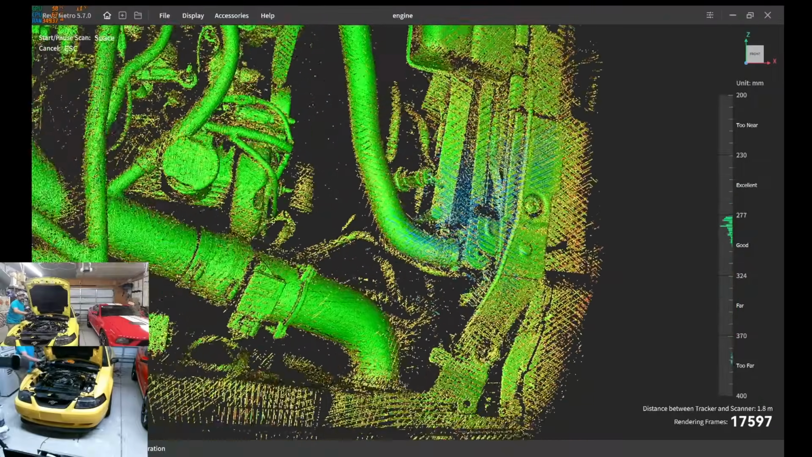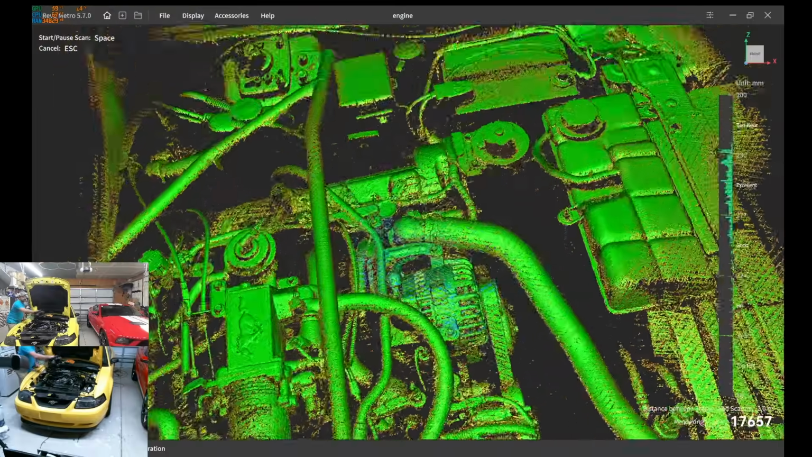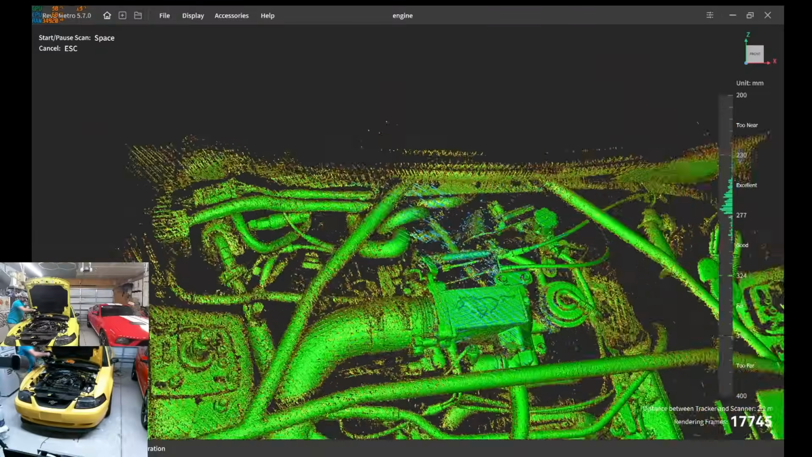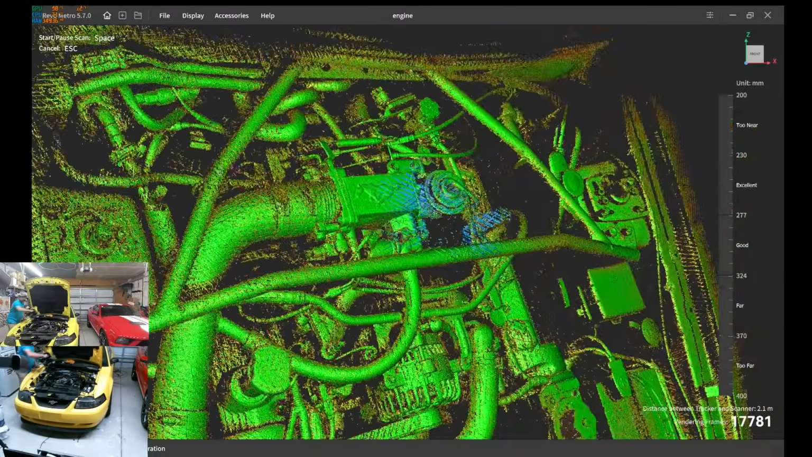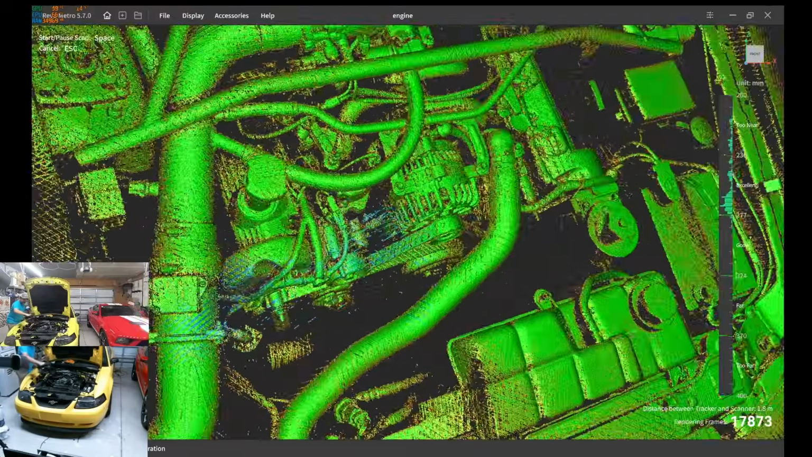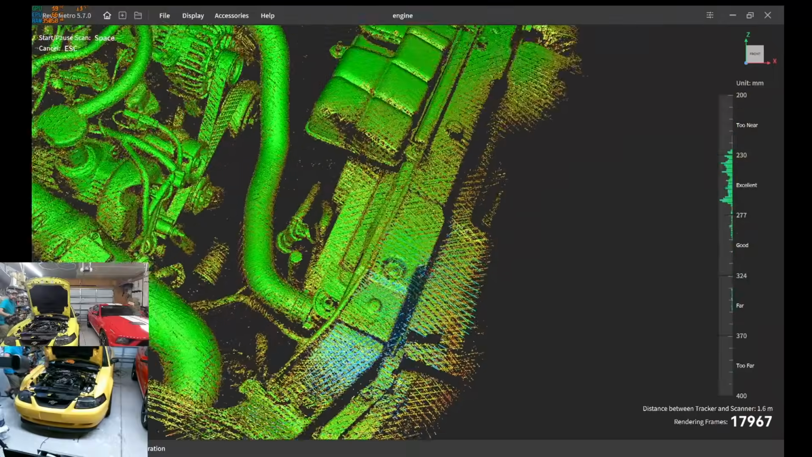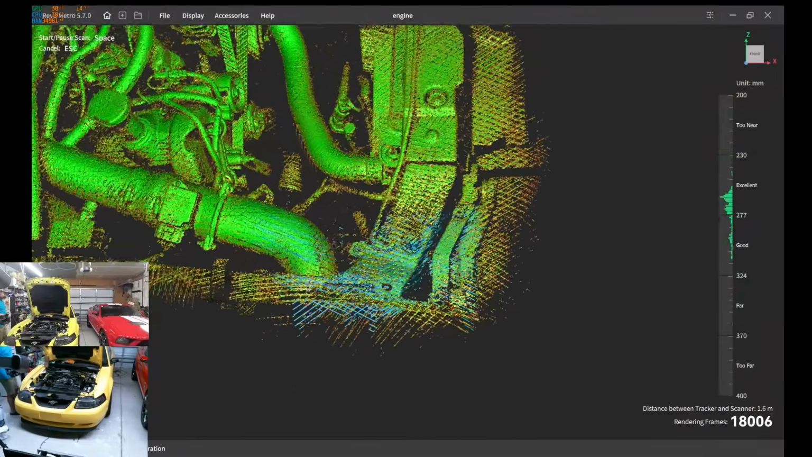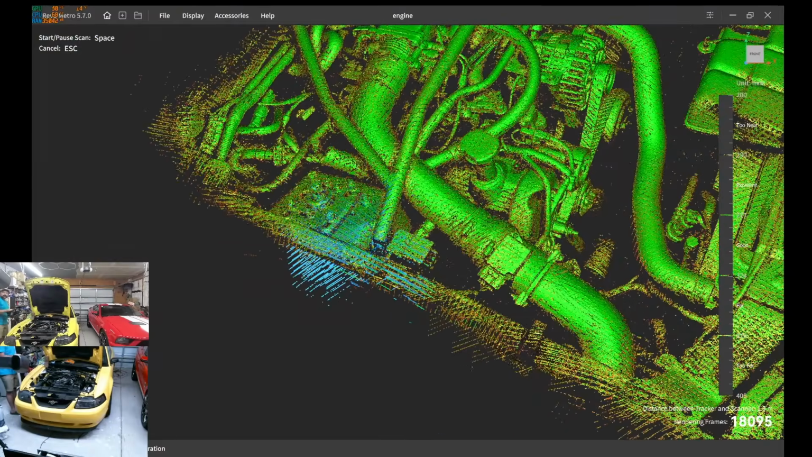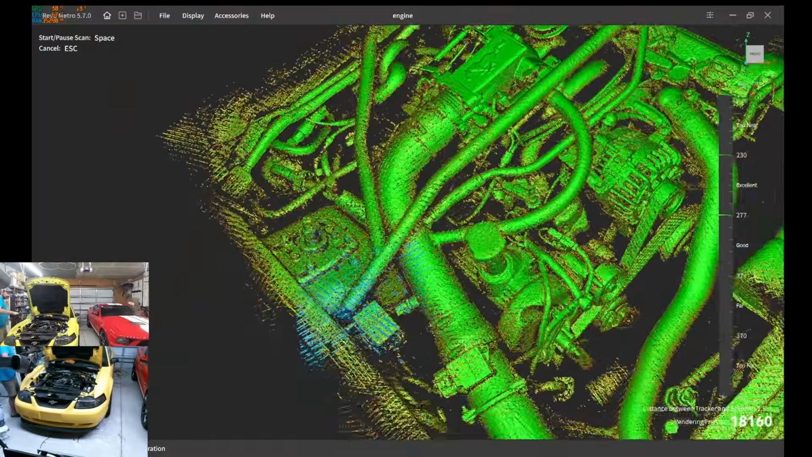I mean, a lot of this is green. It's just, you're going, and to be fair, there's a lot of black parts on this. So now I'm just trying the scanner in different orientations. It can only scan what it can see. I'm going to try to just use this fender as a frame of reference.